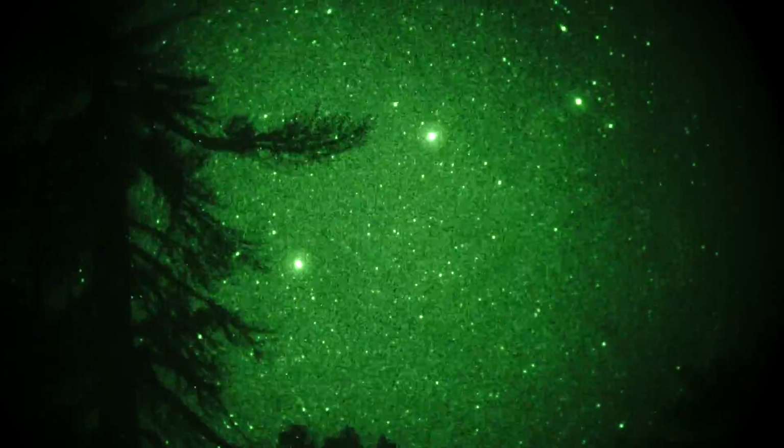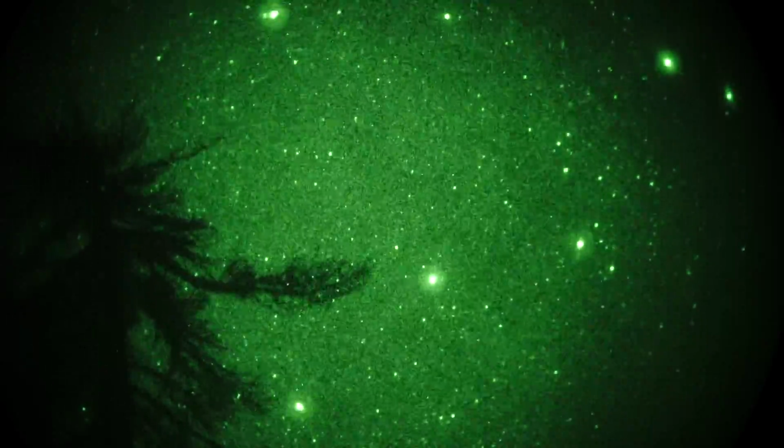And we're pointing pretty much due south at the horizon with a pine tree partially in the view, and we're going to pan up into the Milky Way, which is starting to appear. The X-shaped set of stars is an open star cluster called either M6 or M7. Don't remember which. And you can see some dark bands, which are dust in the Milky Way. And we'll just pan up here until we see more dust, like right there.